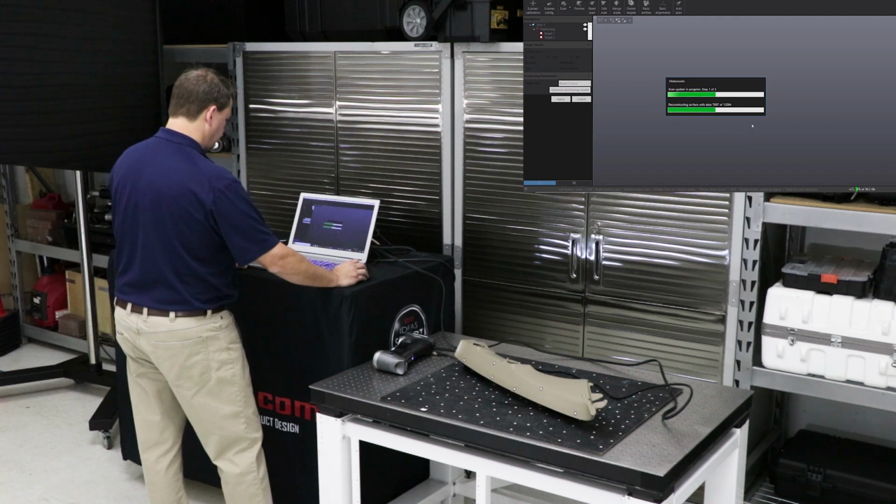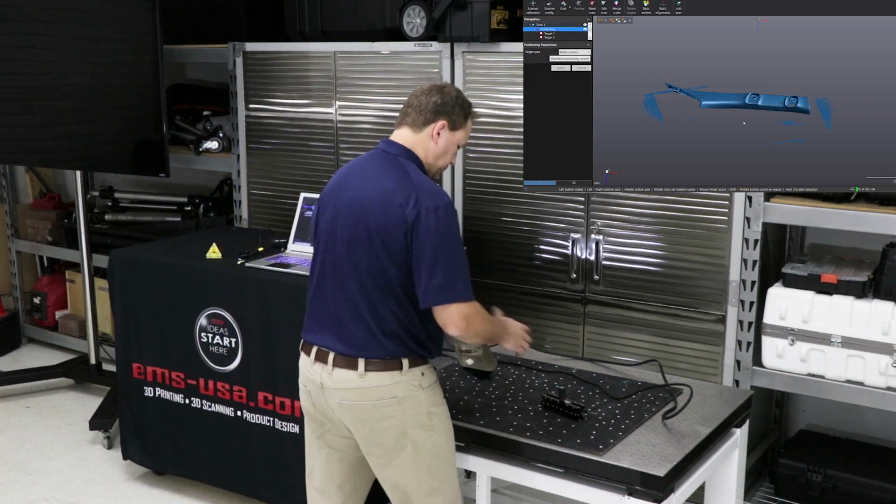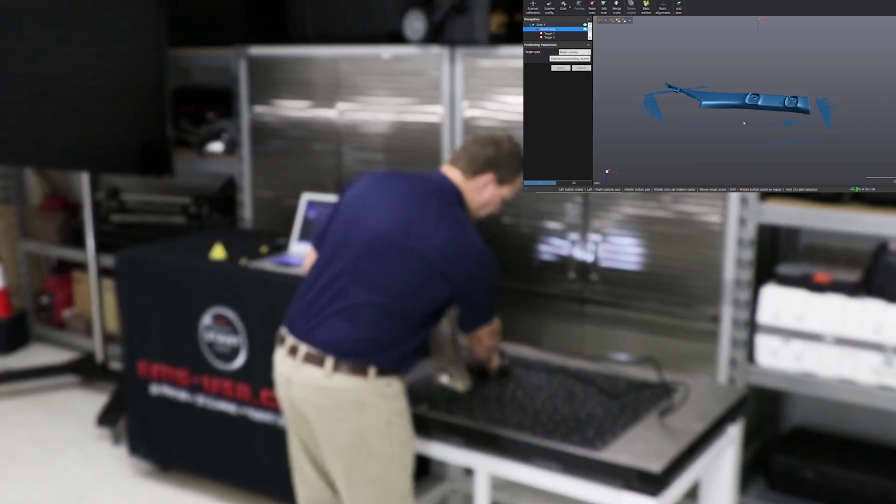So that's one of the advantages of this software, is I can delete just selected targets. So I windowed in on all those targets and I deleted them. Basically meaning the software doesn't know anything about those targets anymore, but it still knows where the targets are on the part. Because I'm going to flip it over.